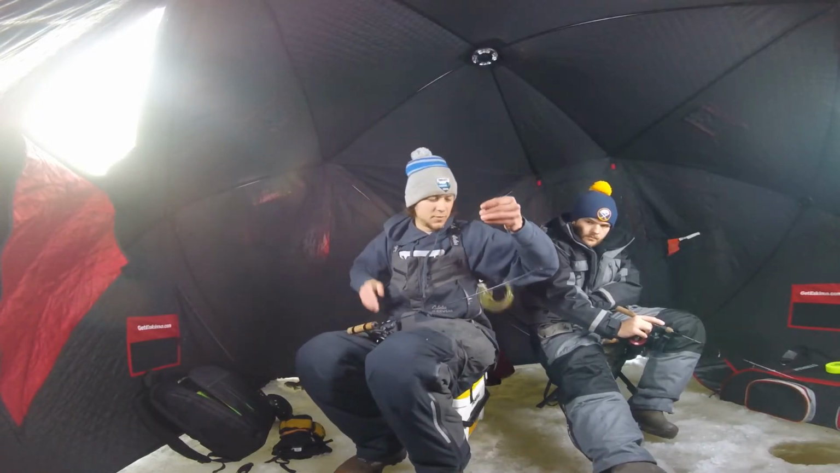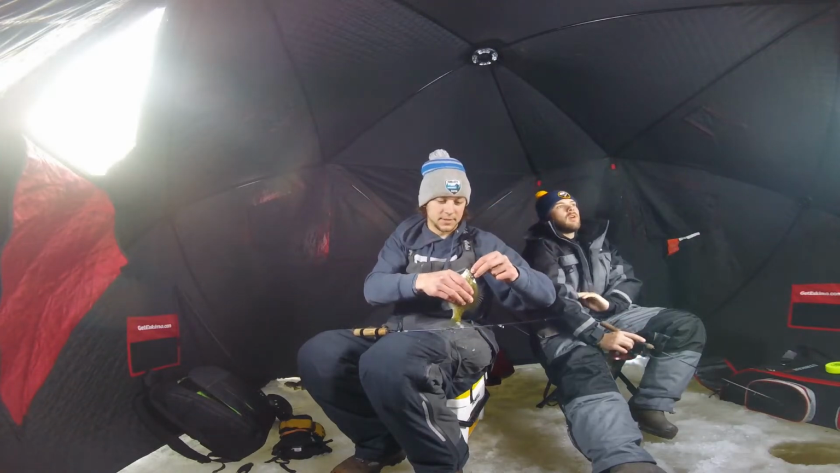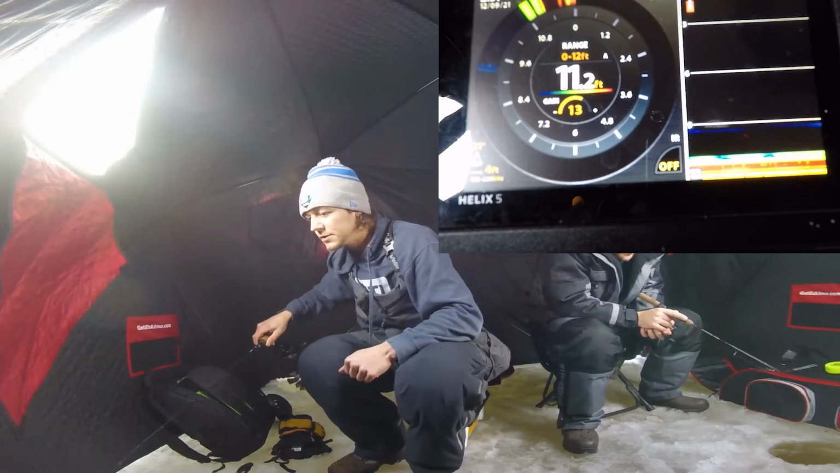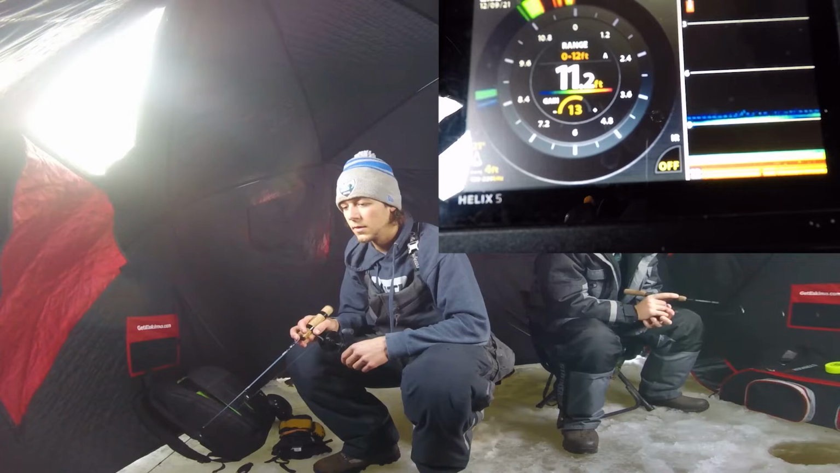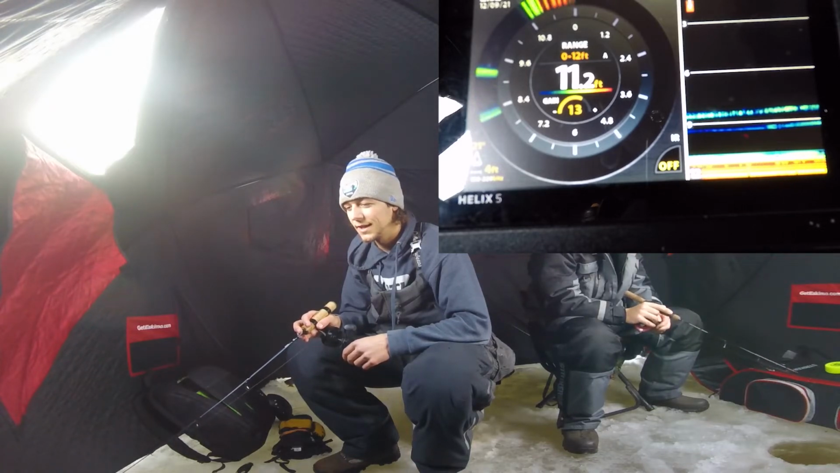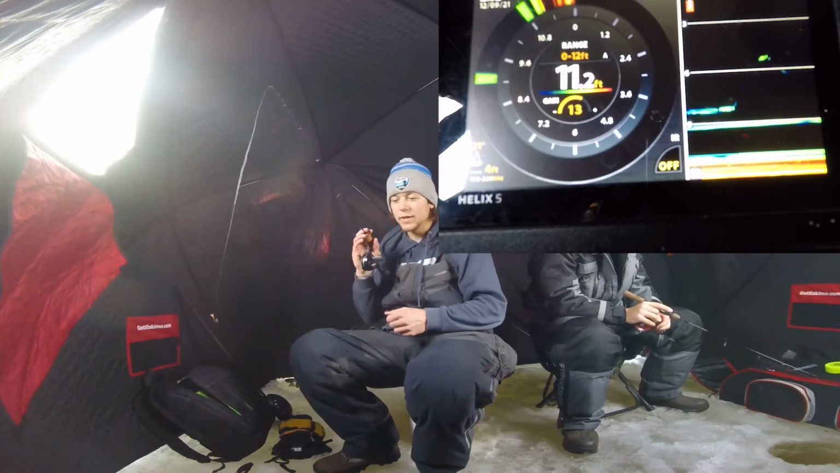Not too bad of a bluegill. That thing was aggressive. There's 2 of them down there, so I think sometimes that helps. Swing and a miss.